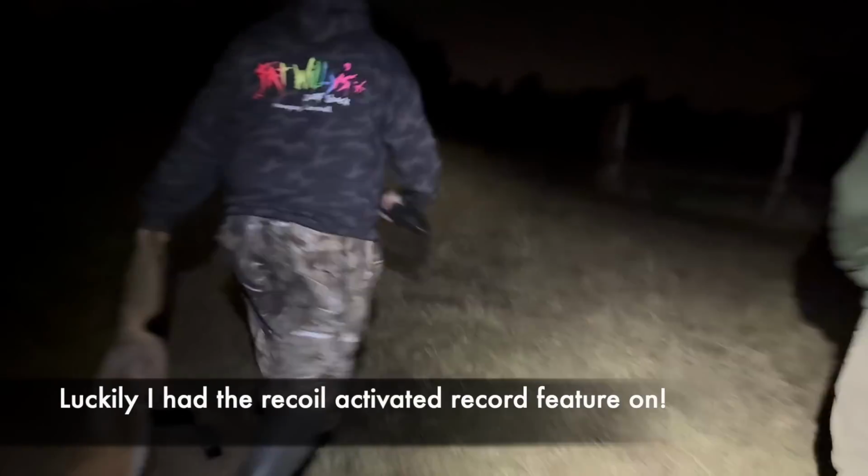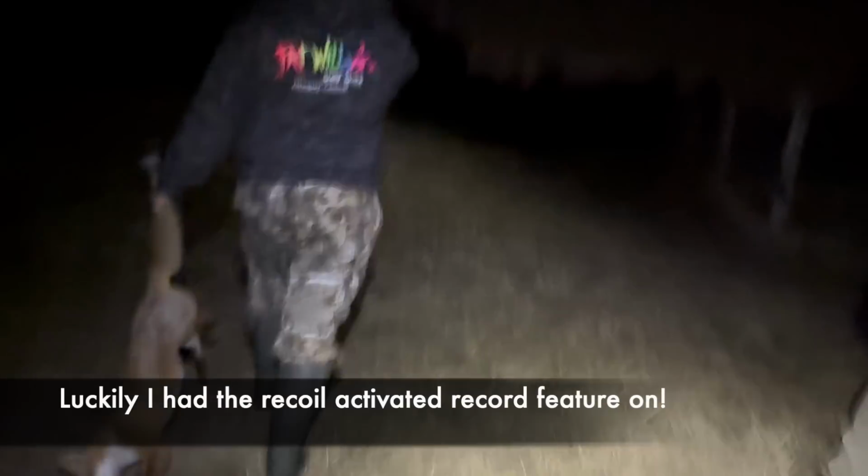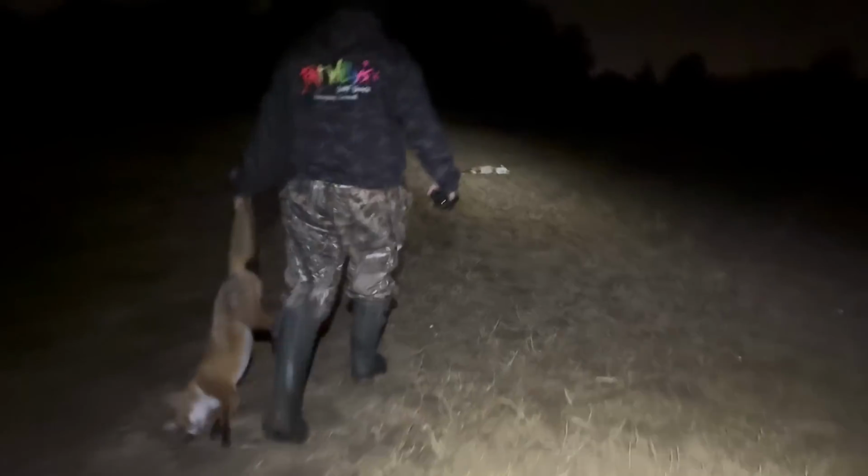I spun round, didn't have time to press record because it was quite quick, and side on, down it goes. Just about to try and get into the chicken run, I would assume. So 2 down, early doors, good result.